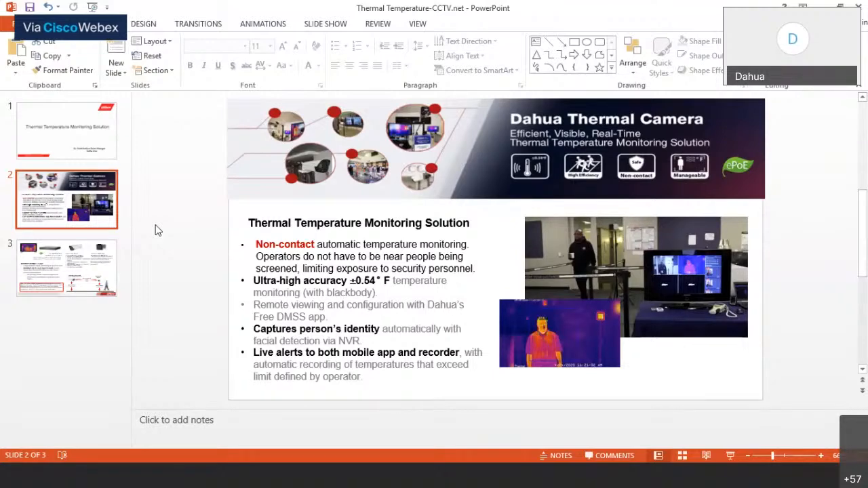So when you purchase the thermal camera, you will need to purchase the black body unit with it. The black body monitors temperatures with a high accuracy of plus or minus 0.54 degrees Fahrenheit. Also, remote viewing is free from our DMSS app. And you can also capture a person's identity automatically with facial detection via our NVR. Also, using our mobile app and recorder, it will send live alerts to both of them, including an automatic recording of temperatures that exceed the threshold that was set up by the operator. So looking at the next slide.